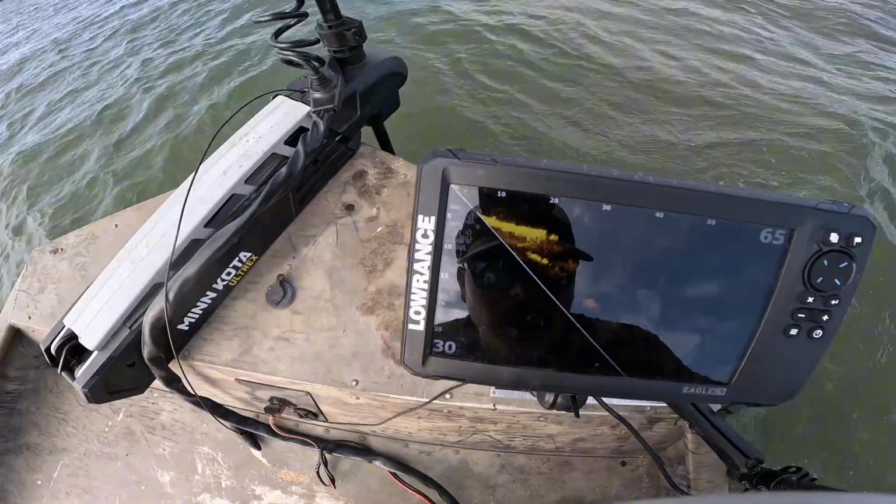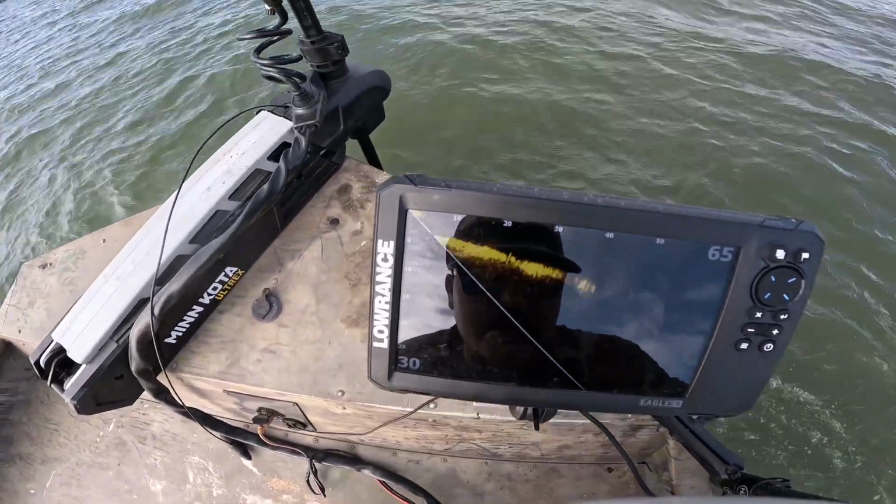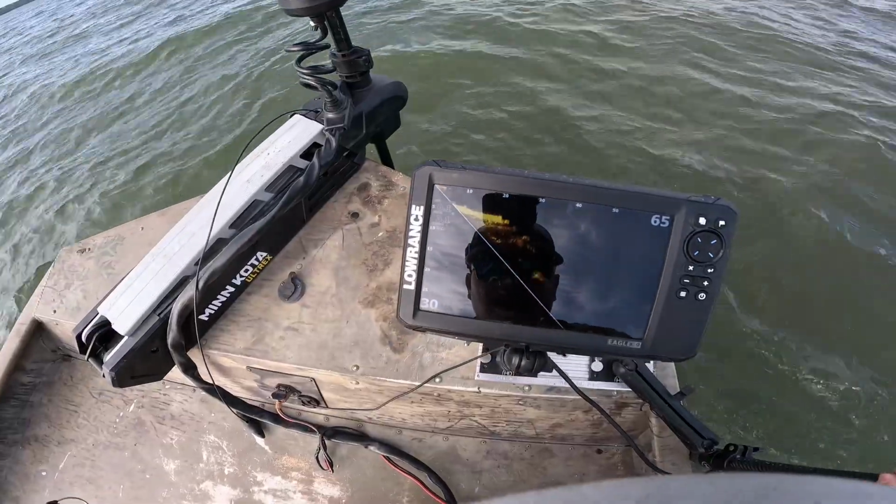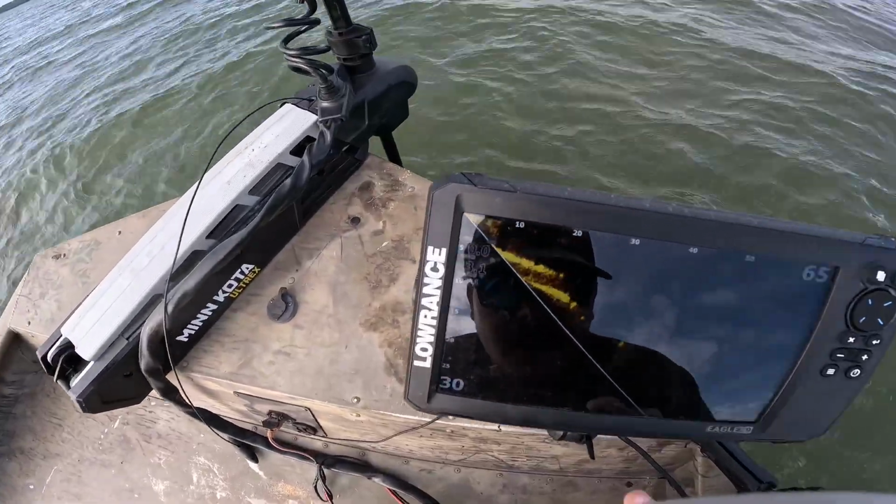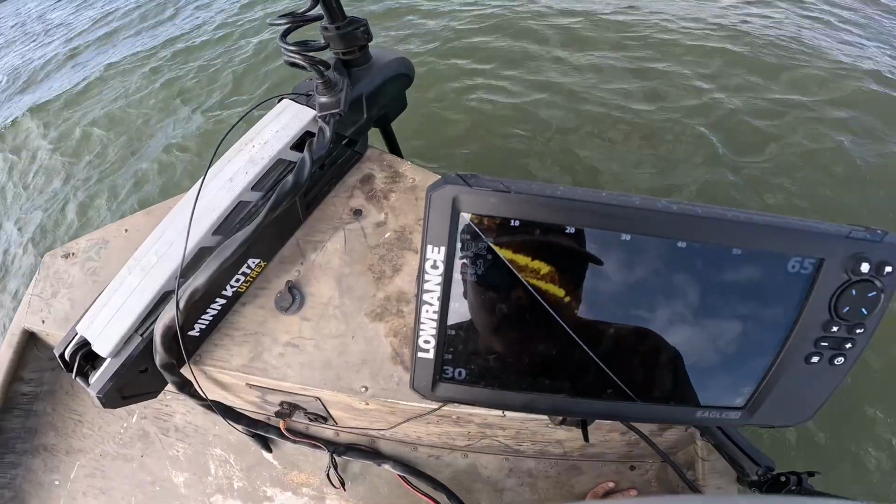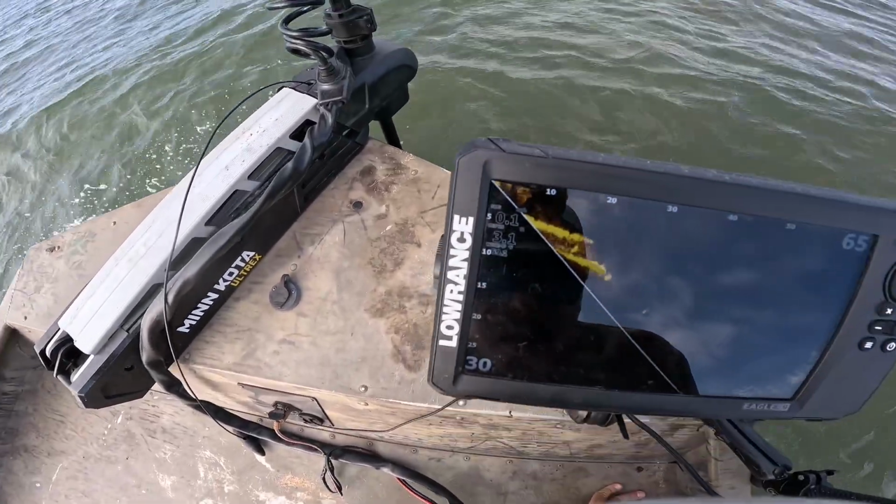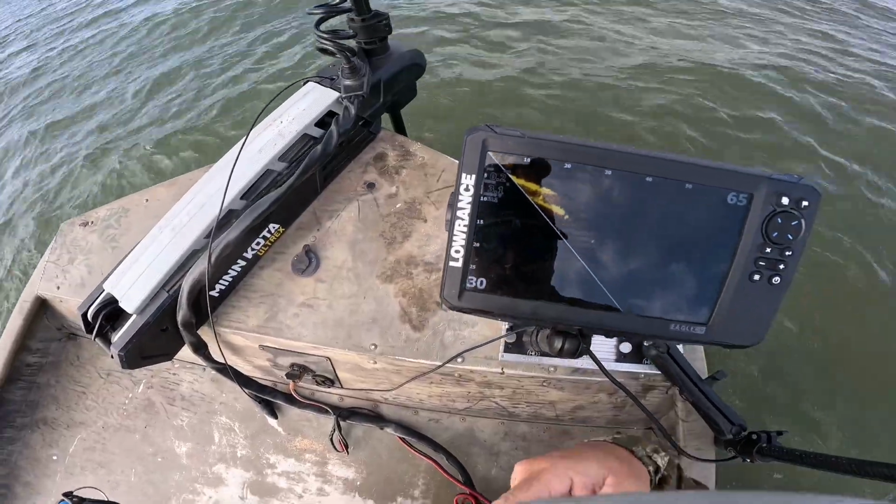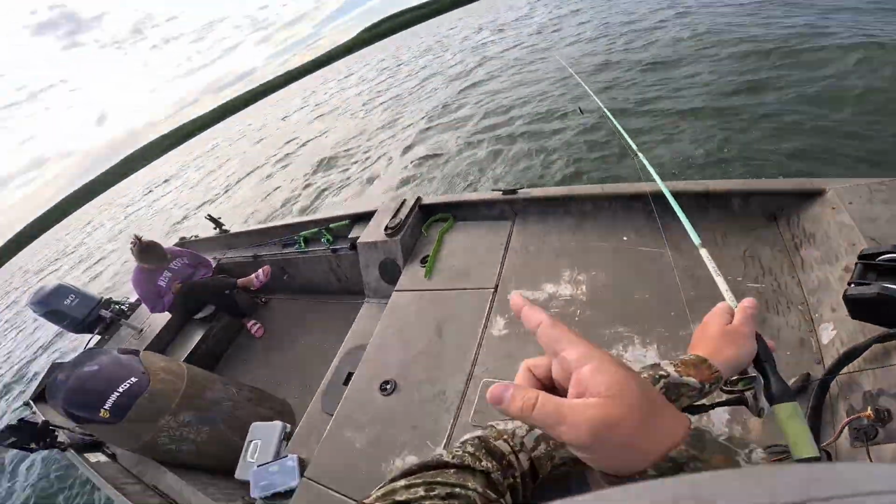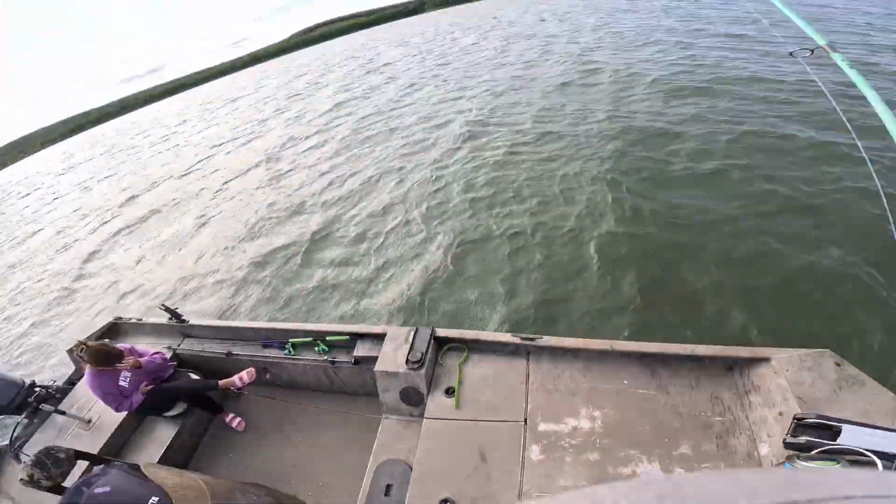So I don't know, we're just out throwing some crankbaits, trying to get something to bite and have some fun. So I don't know how it'll go today. There's a good little mark of that fish swimming up. He's a pretty good sized one right there, just 10 foot right over here. So let's see what we can do. Let's make a cast at that one.